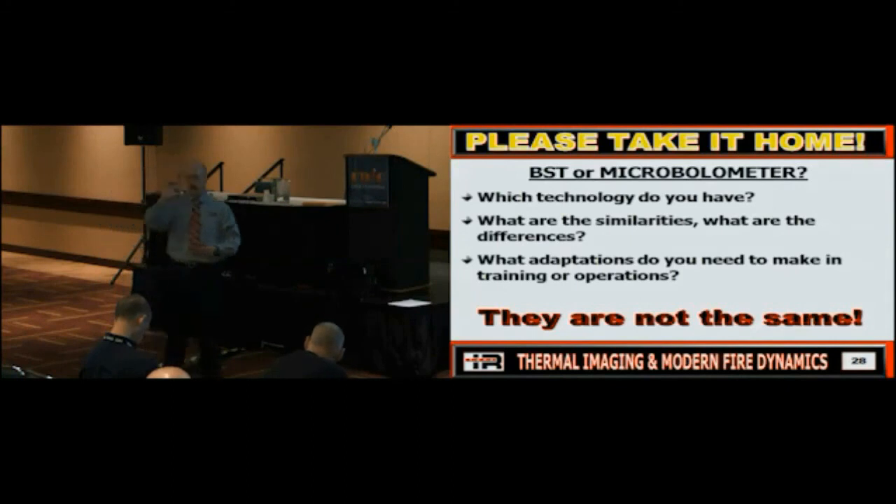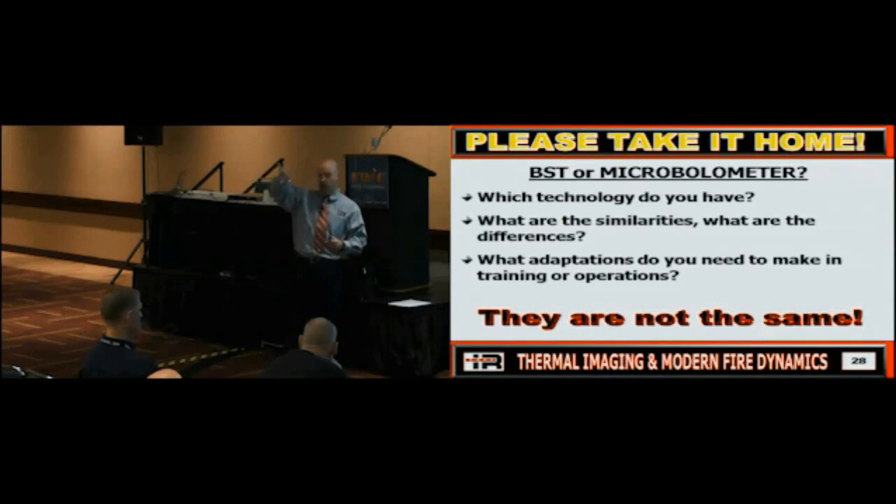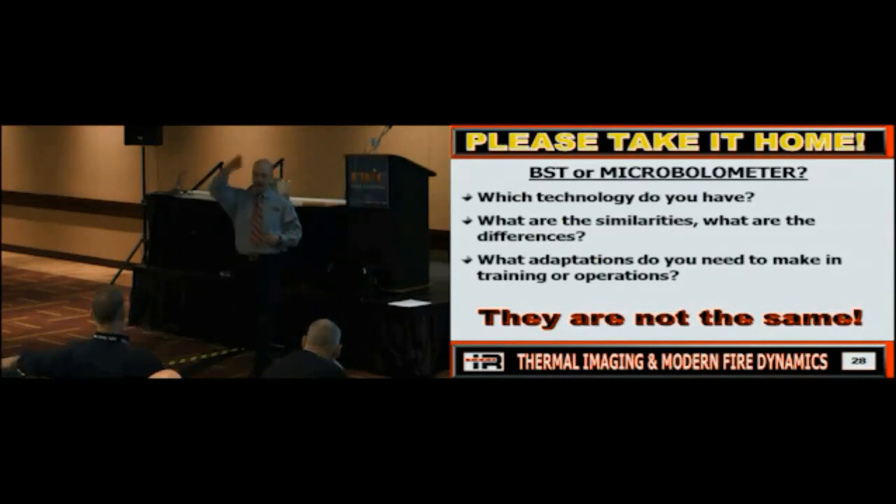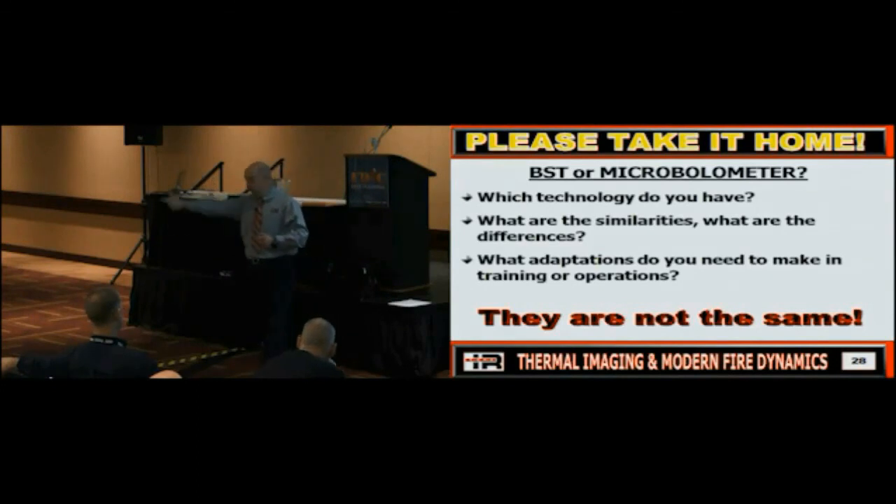Okay, BST, if we look at it, it would go solid white, so we would lose our image. The good news was if you looked away, it would reset and it would come back. That was why they wanted to go away from BST, because it would do that. Microbolometers constantly adjust their sensitivity. So when they were getting to that point where they were going to go solid white, they would back their sensitivity down so that didn't happen.